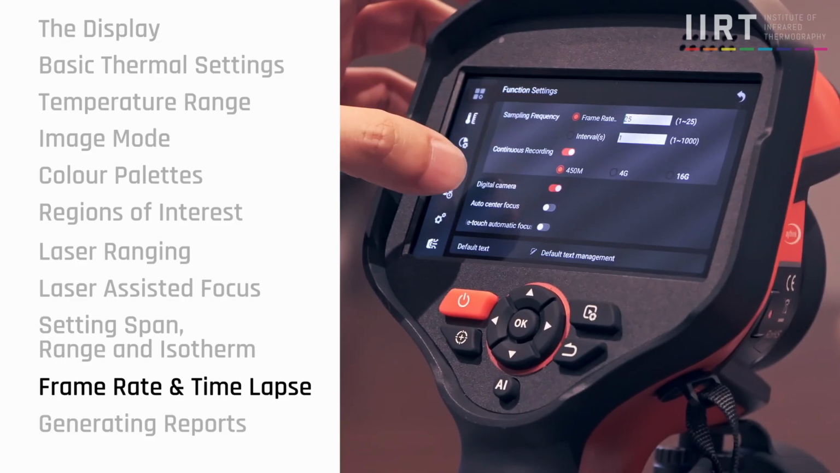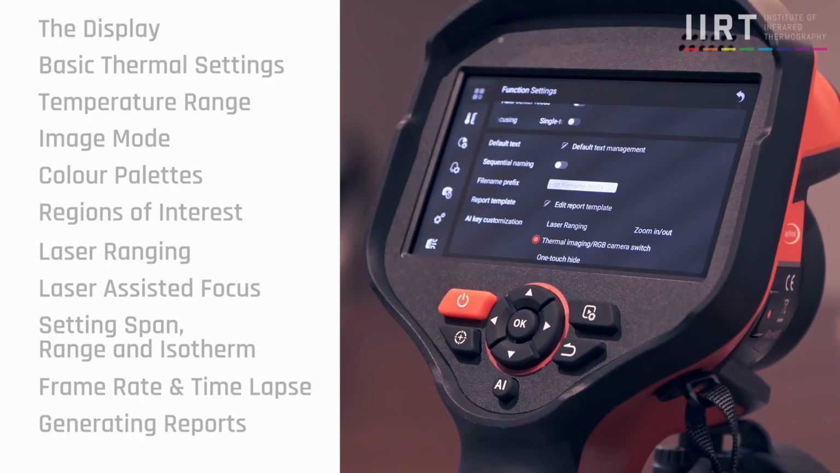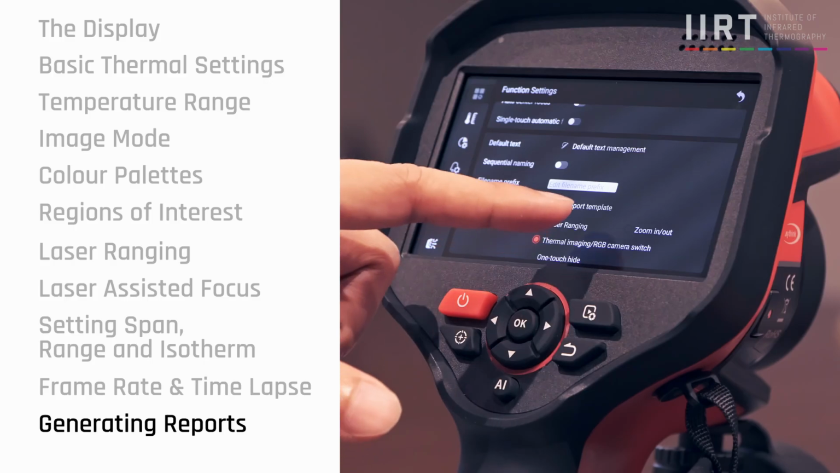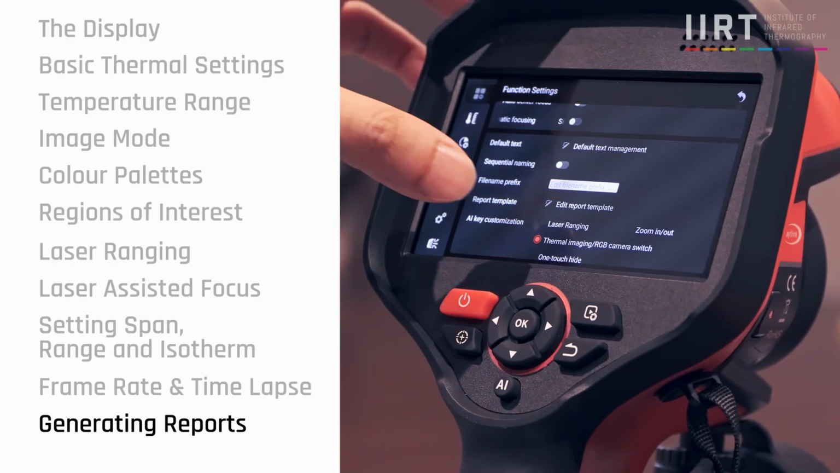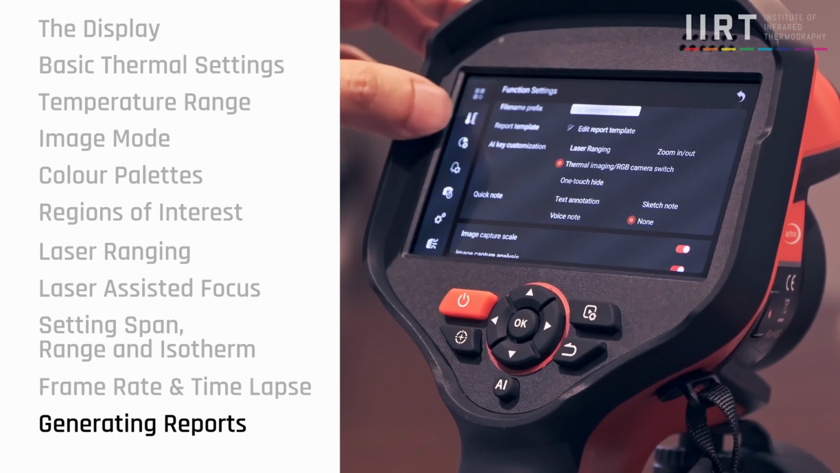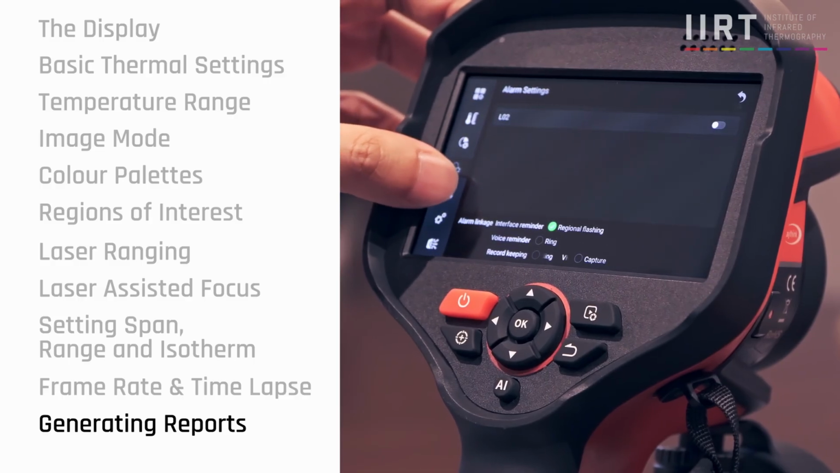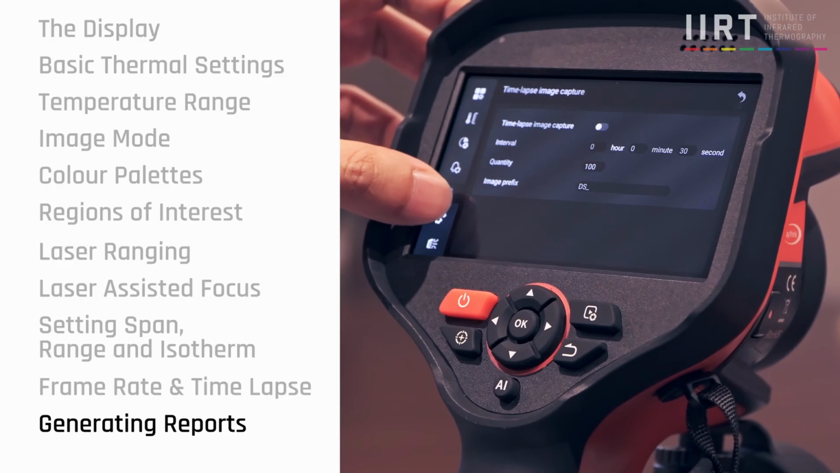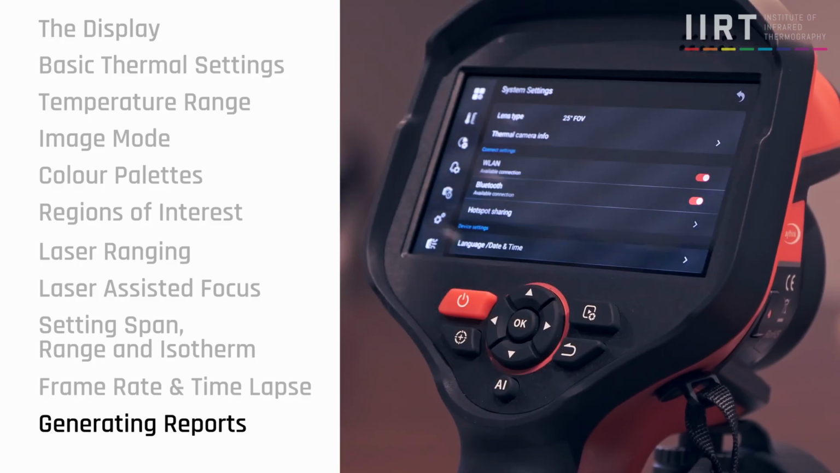Other than that, there are a lot of different reporting templates that you can use, and you can put some prefix to your file names whenever you take an image. The rest are all analysis functions that, if you guys are interested, I can show to you next time.